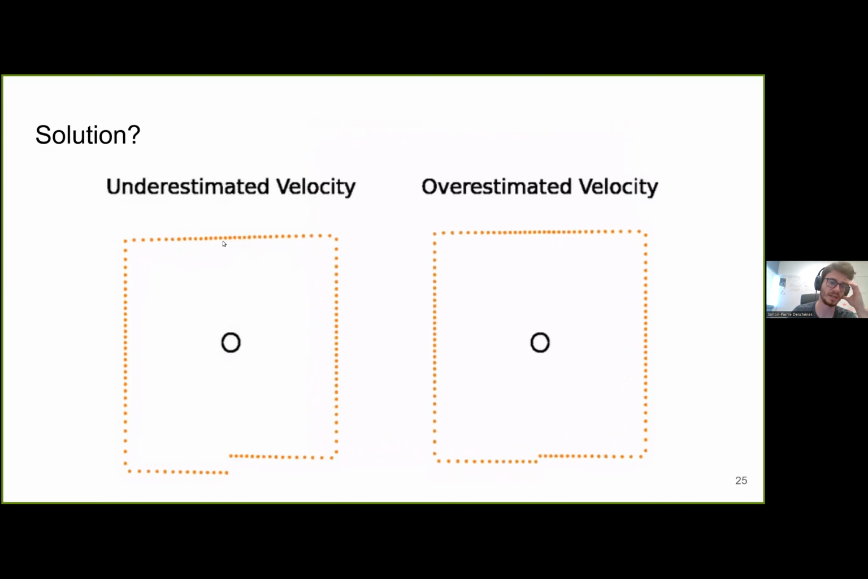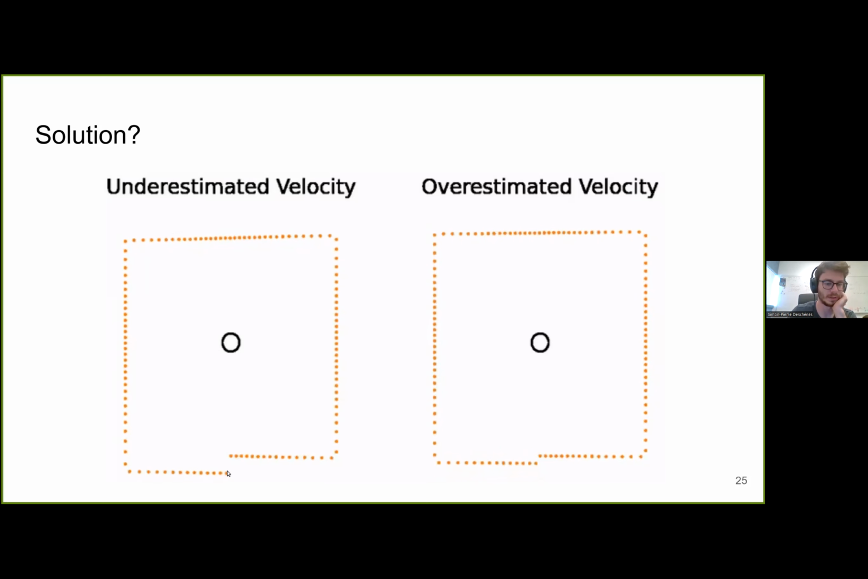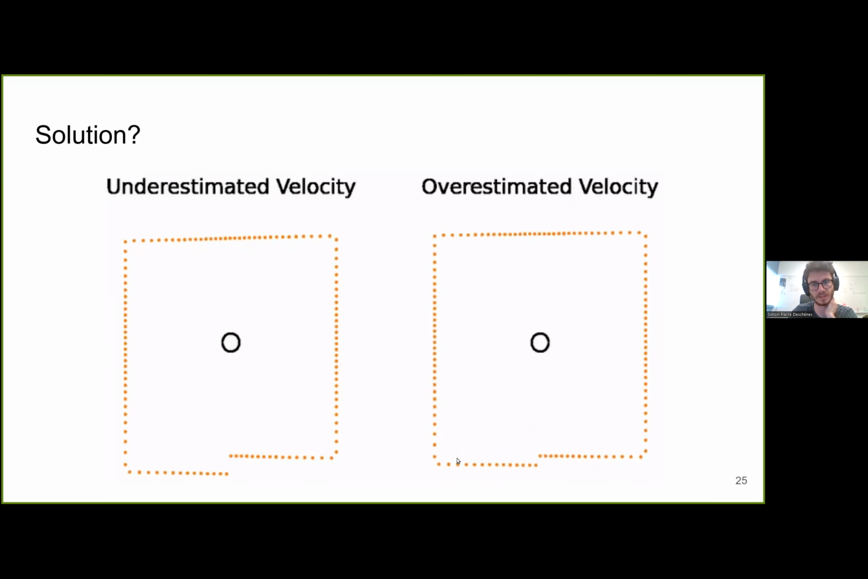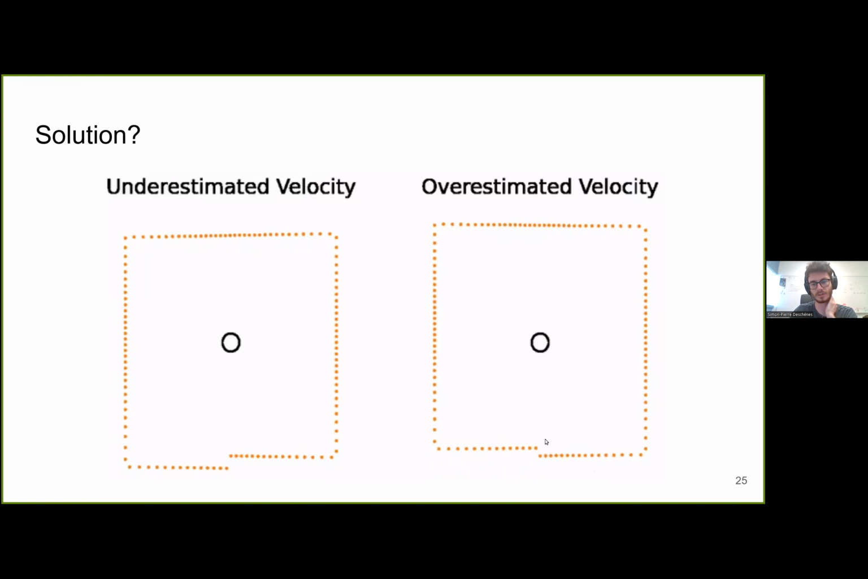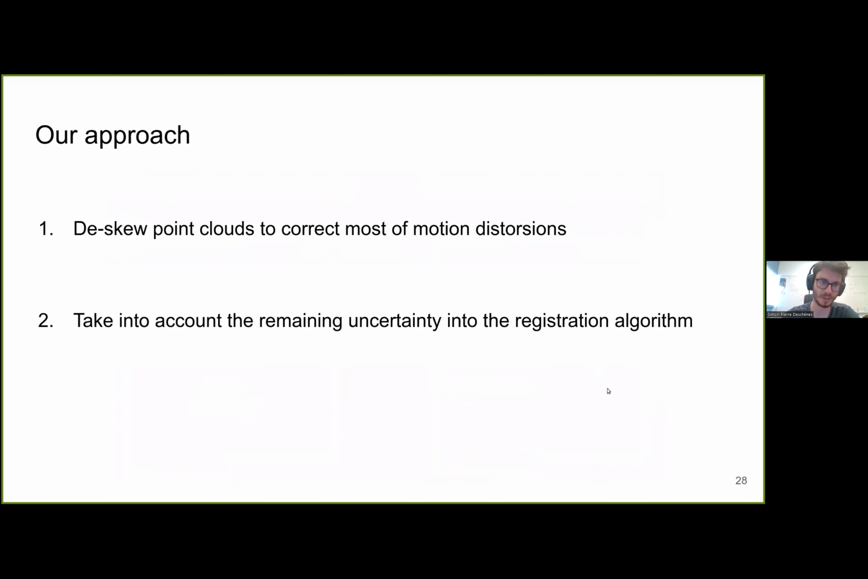We can see here on the left, if we underestimate the velocity of the LiDAR during its scan, it will not completely correct the distortions, and on the right, if we overestimate the velocity, it will overcorrect the distortions, creating a skew in the opposite direction. And so this is a bit the problem that we wanted to tackle with our last article. We created a solution that takes this skewing error into account.